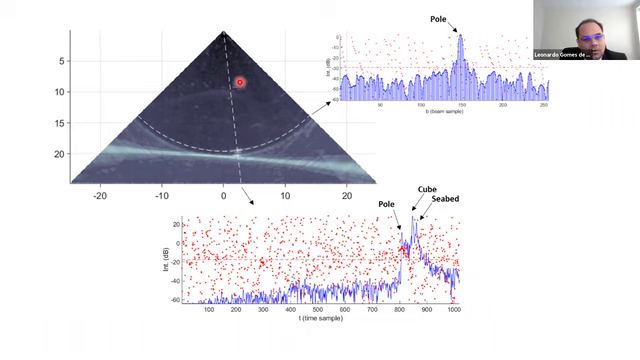But using only a time series, this is the information we can get within the same beam: the pole and then the cube and then the seabed, and detecting them becomes a problem of defining echo envelopes. The best representation becomes just the top of the pole, the top of the cube, and the seabed. It's really hard to create echo envelopes around here.